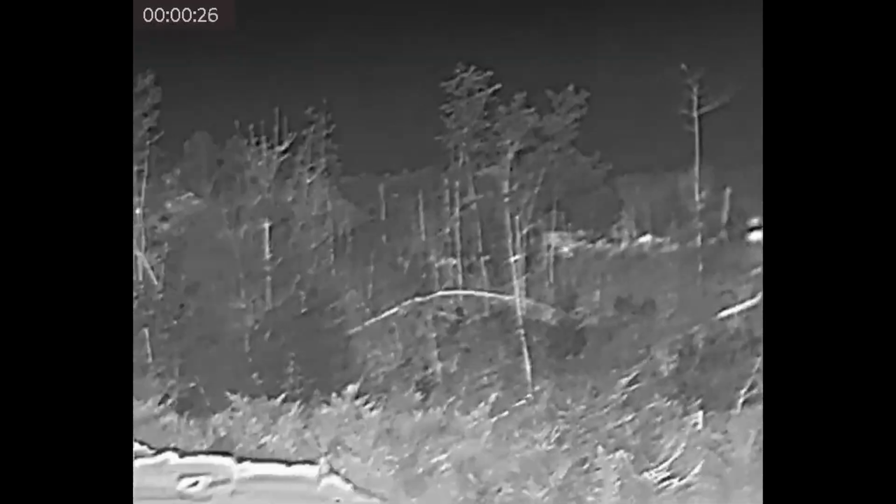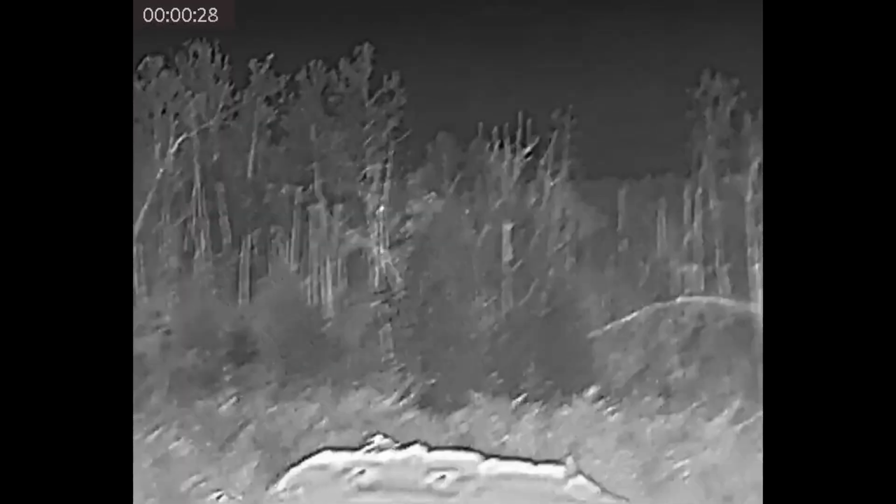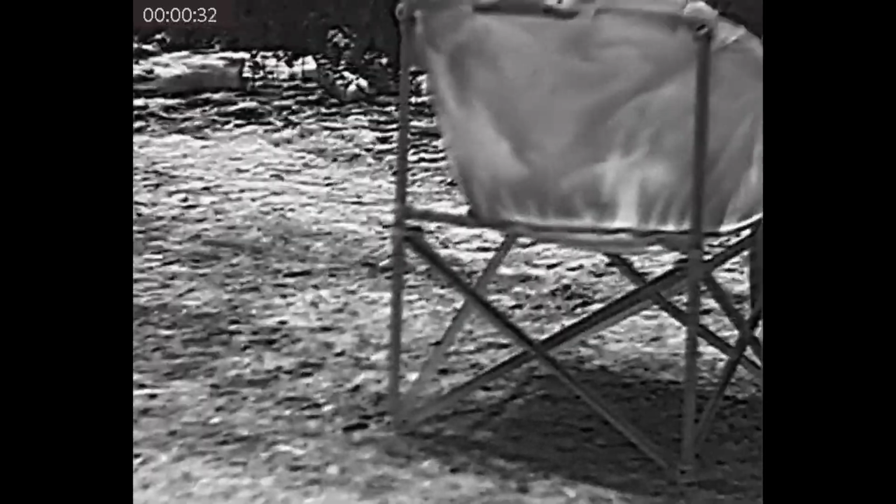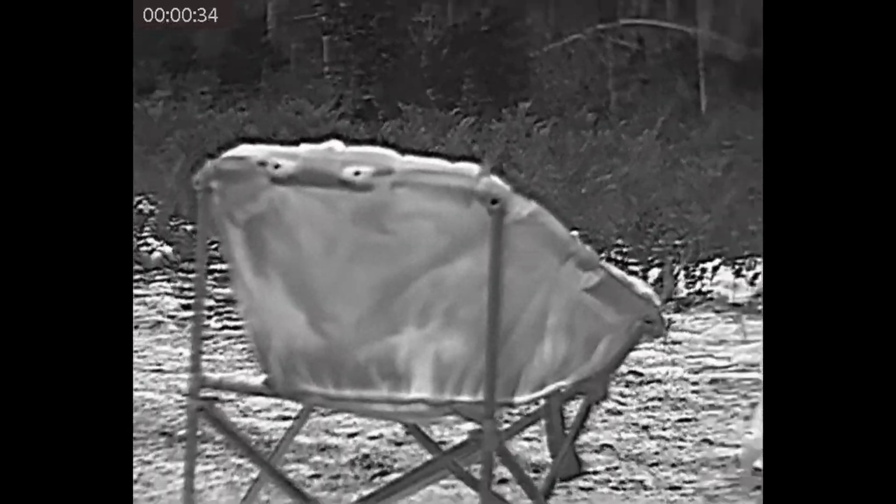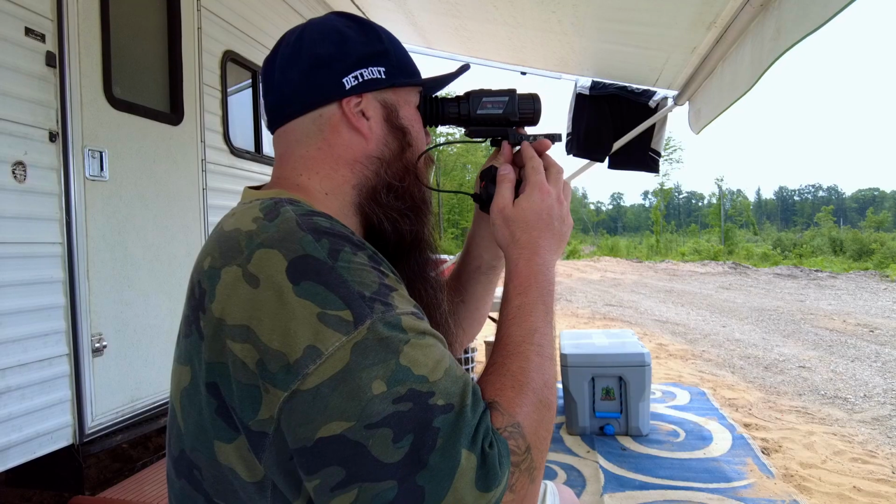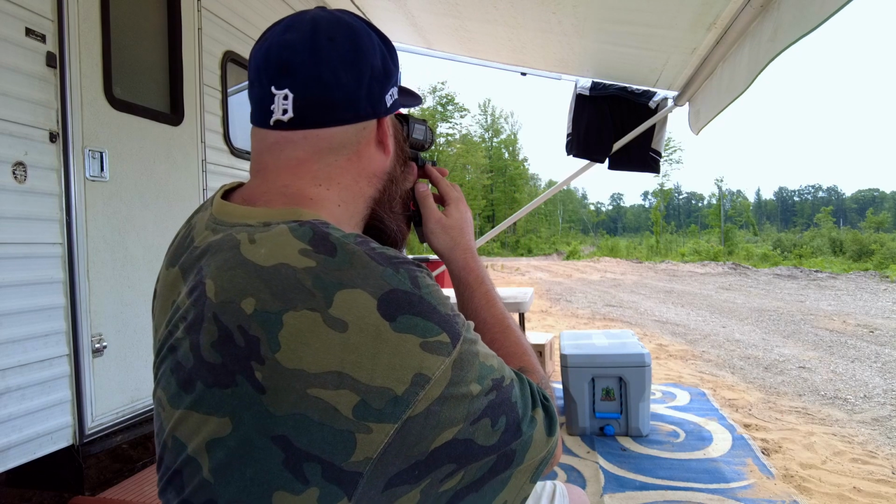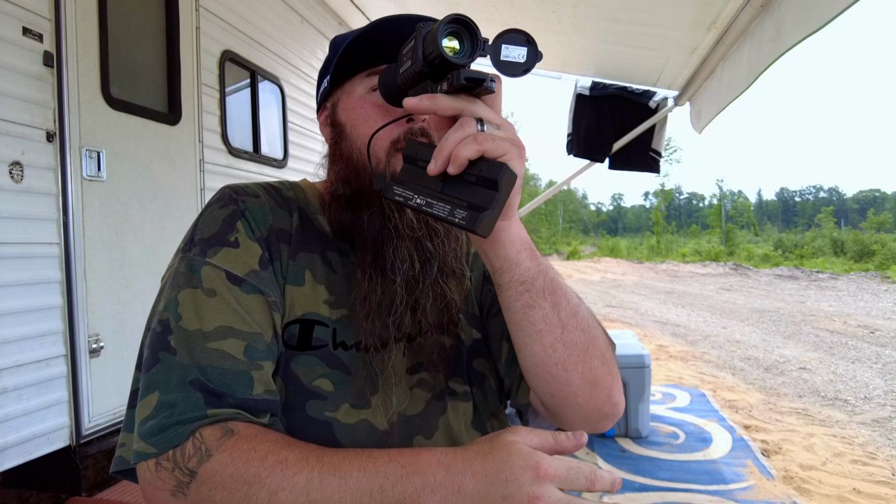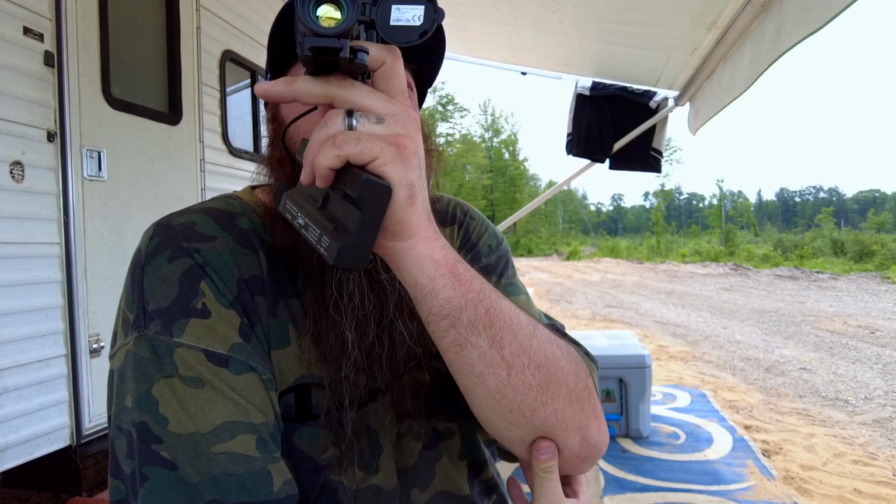So I'm looking out, see all the trees. So this is in white hot mode, so everything that's white is hot. See how the ground is a lot of white speckled with black? That's because the white is the hotter parts, because the sun has been beaming down. See that little mat thing out there? The edges are all white because it's just hotter around the edges, right? So this is pretty cool. See how the road and the sand is hot because the sun is hitting it. So the leaves on the trees are warmer.